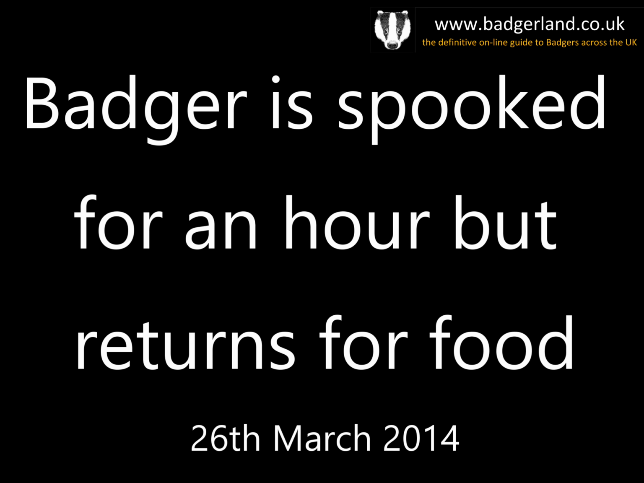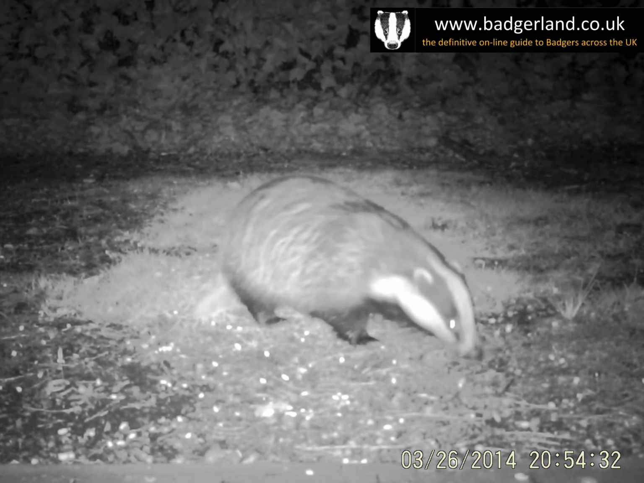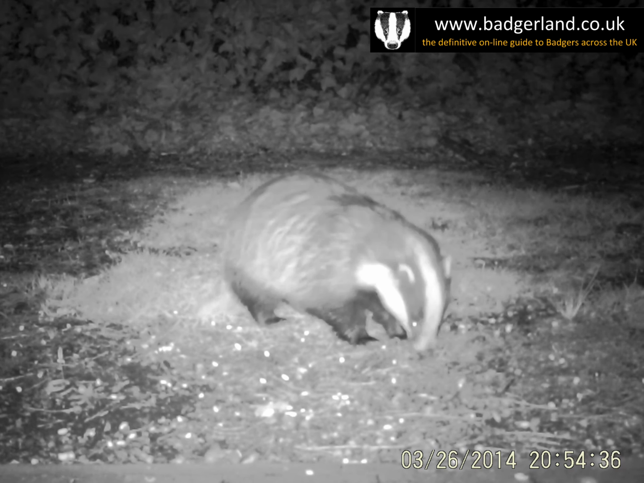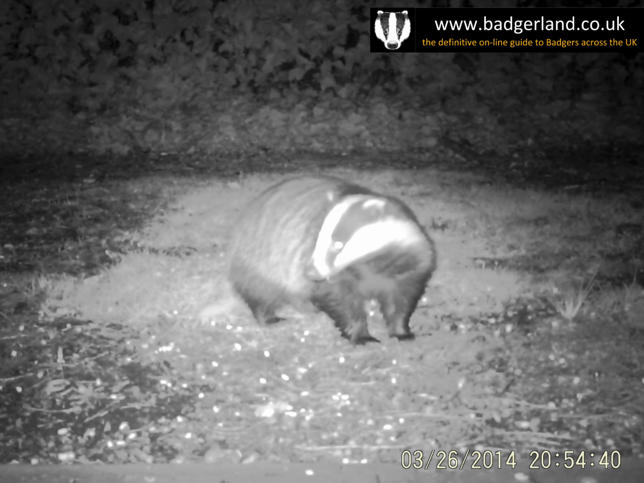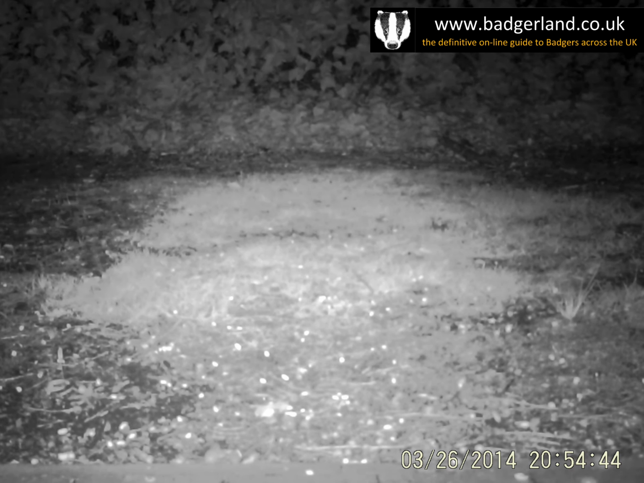This evening we're back at the secret badger stack location in Staffordshire. We're still using the night vision camera. It's pitch black, but the infrared light on the camera films the scene in the darkness. The time is 20:54 and one badger arrives early and is eating the peanuts nicely from the lawn when it's spooked by a noise. The badger makes a run for it.